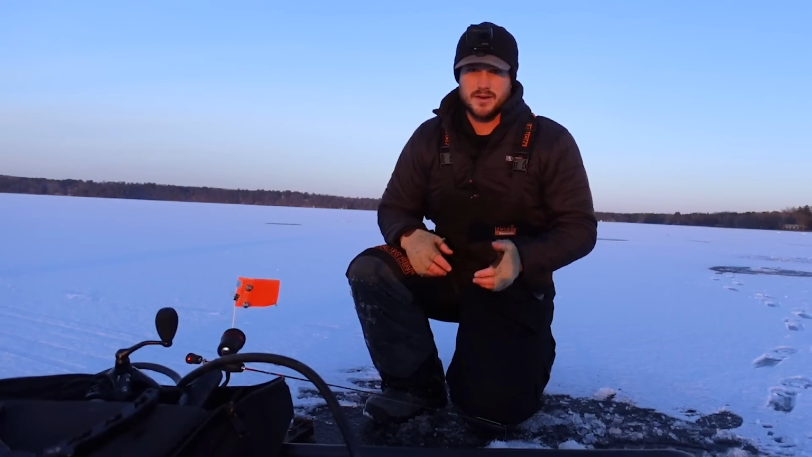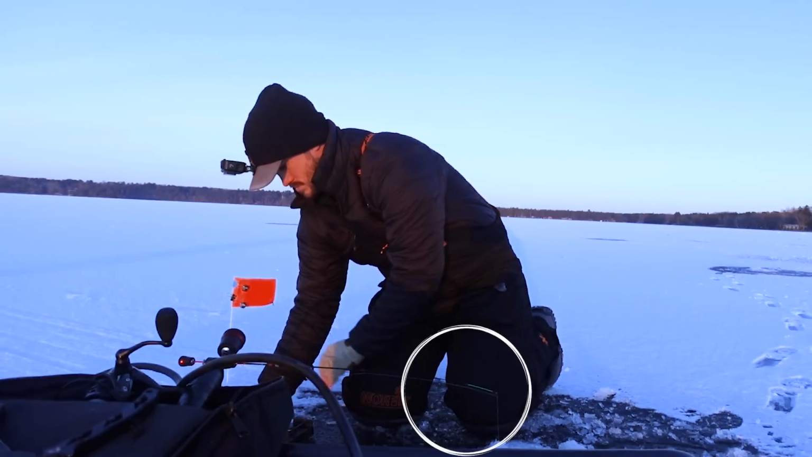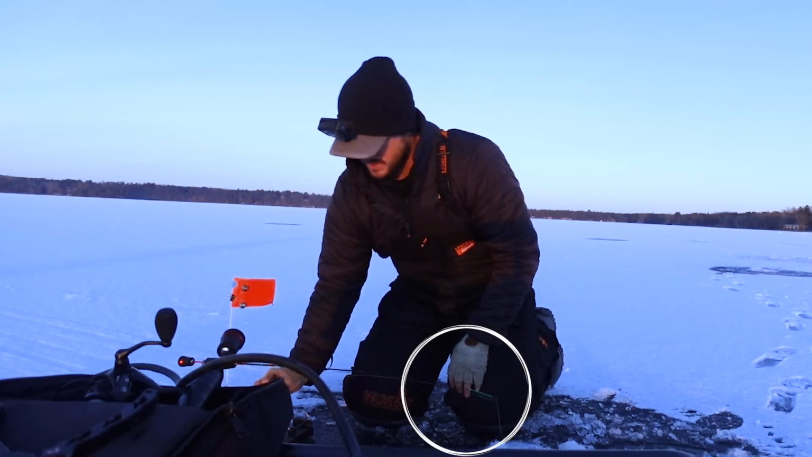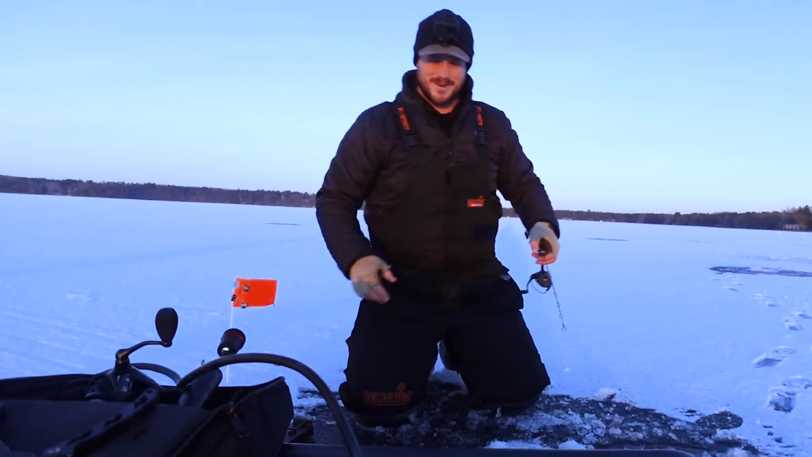So before you set your Finicky Fooler up or iFish Pro, whatever you use for a tip up, make sure that it is free of any ice or anything like that so it doesn't lock up and that fish will feel that and spit it. Actually, I'm pretty sure I have a fish on here. I was just setting it up and I was wondering why.